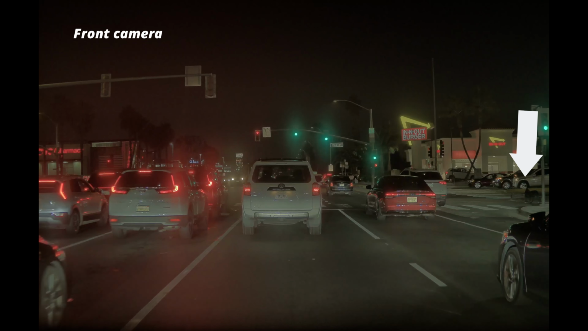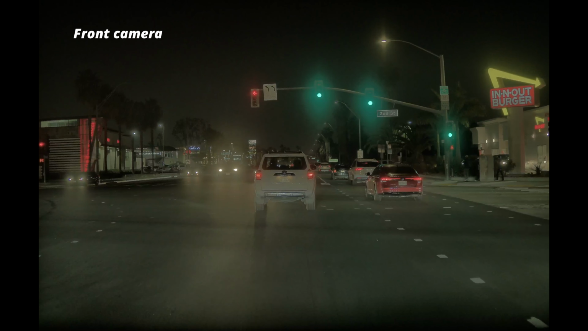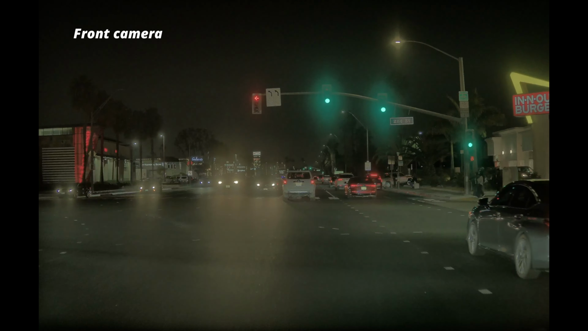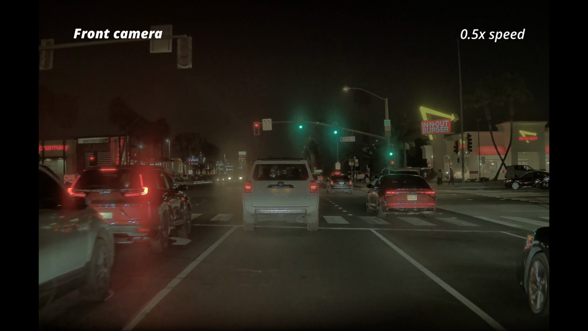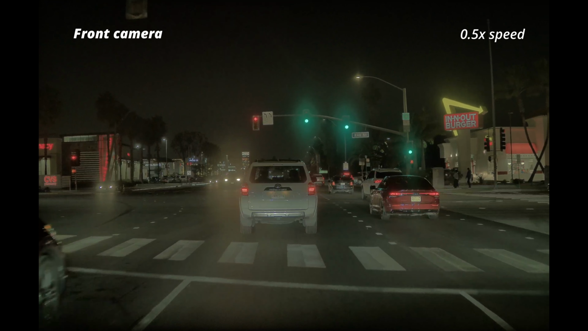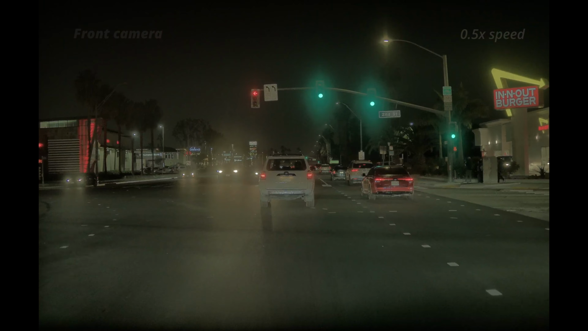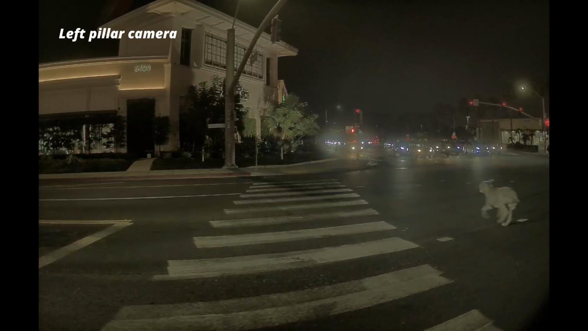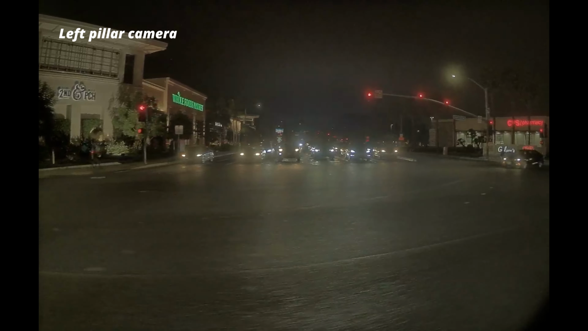It is pretty dark, but here you can see the dog standing at the corner first before he runs across the street. And this is the scene in slow motion. Now the dog is shown in my left pillar camera, and fortunately enough, he does make it all the way across the street.